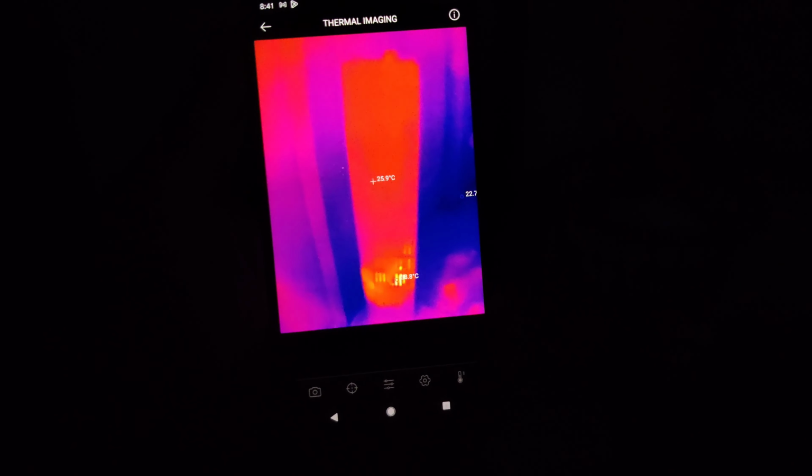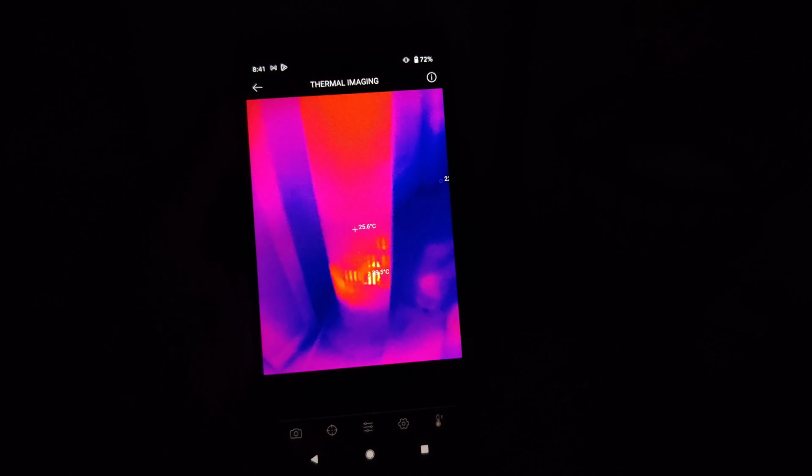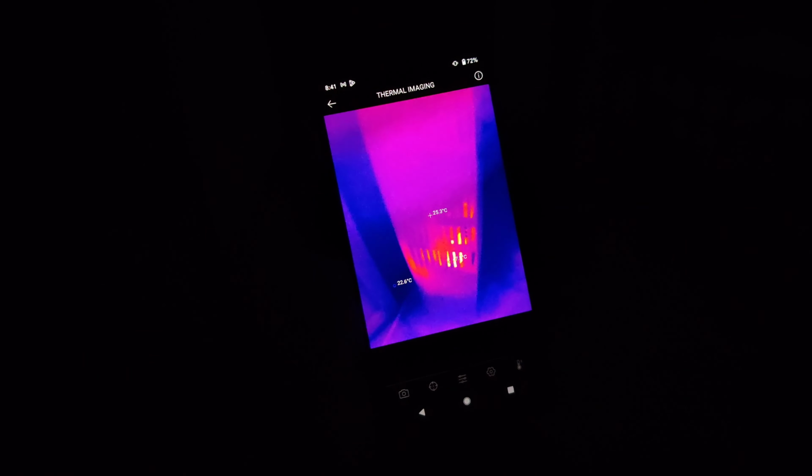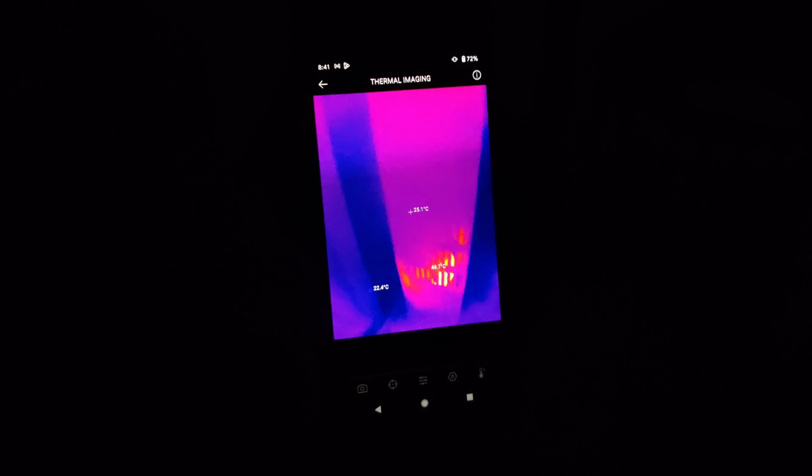And here we are just looking at a stand-up tower fan. Once again, we're in total darkness right now, and we can see a heat signature coming from the bottom where the electric motor assembly resides.